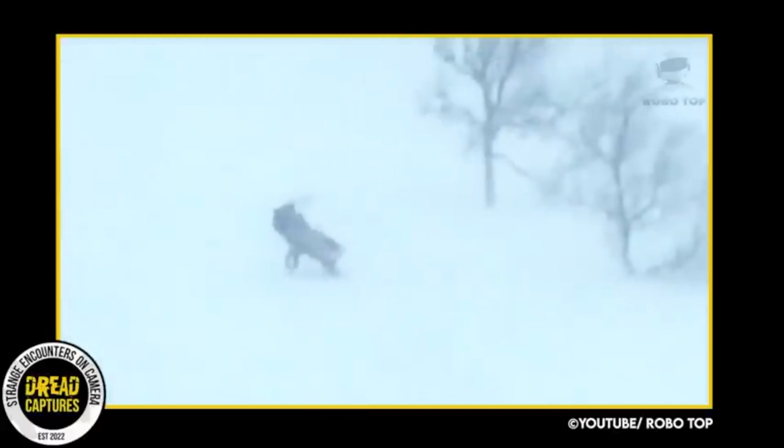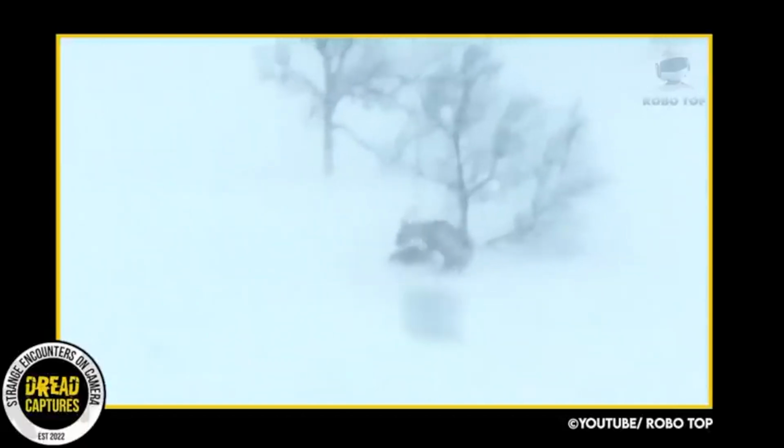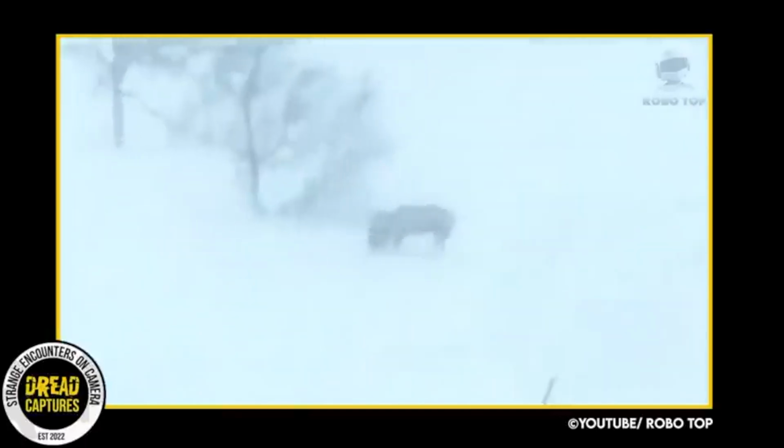I mean, it's incredible. You can see the deer trying to shake him off, using his hooves to pry him down. I'm blown away by the aggression of this wolverine. Yeah, I've seen the movies, but this guy is on another level.